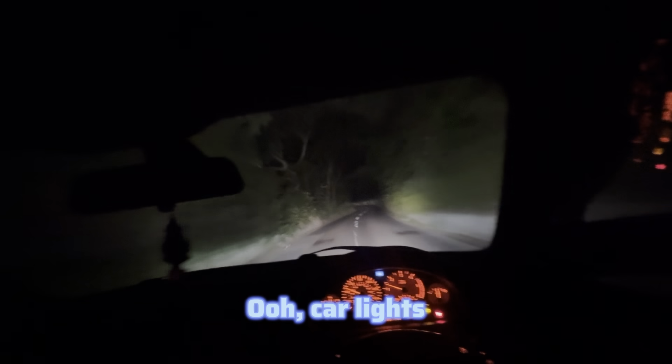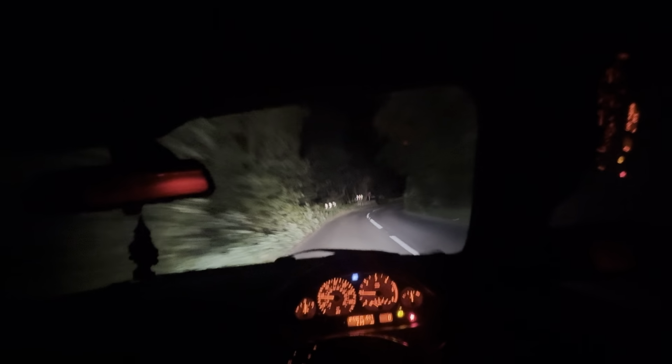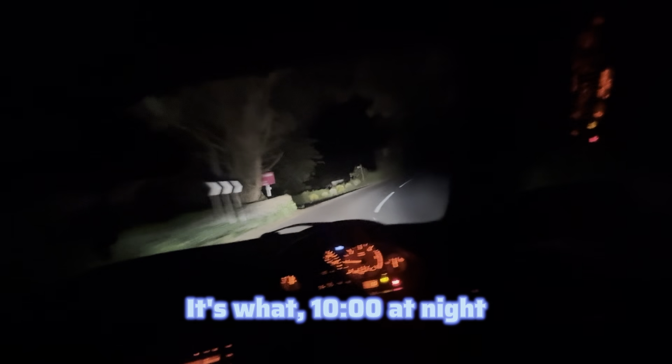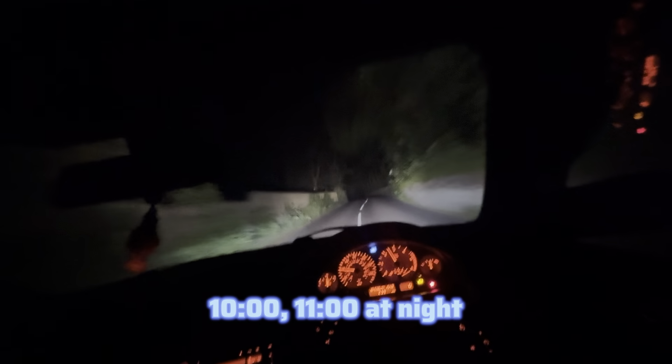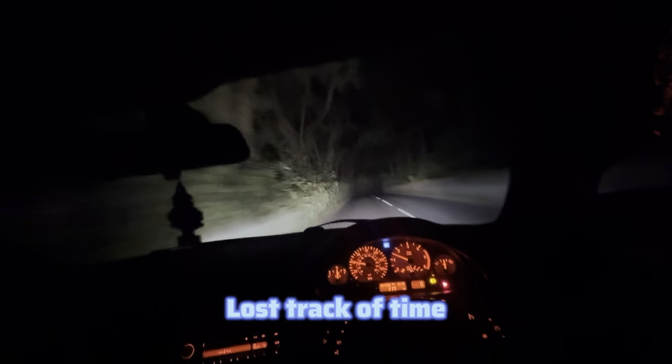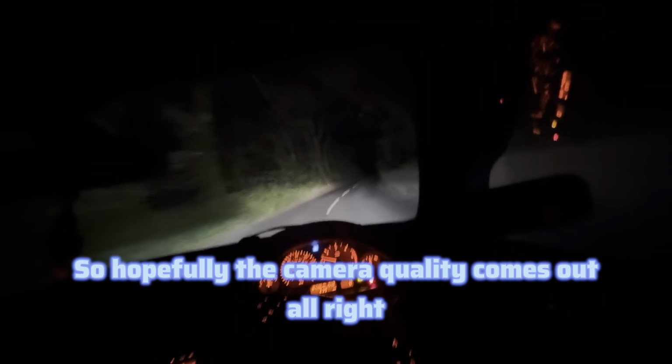I'm gonna hit all car lights. I'm not gonna hit the apex. I was going to, but I've never seen this road so busy at night. What the hell? It's what, 10 o'clock? Night, so makes sense. 10, 11 o'clock night, something like that. Lost track of time. Hopefully the camera quality comes out alright.